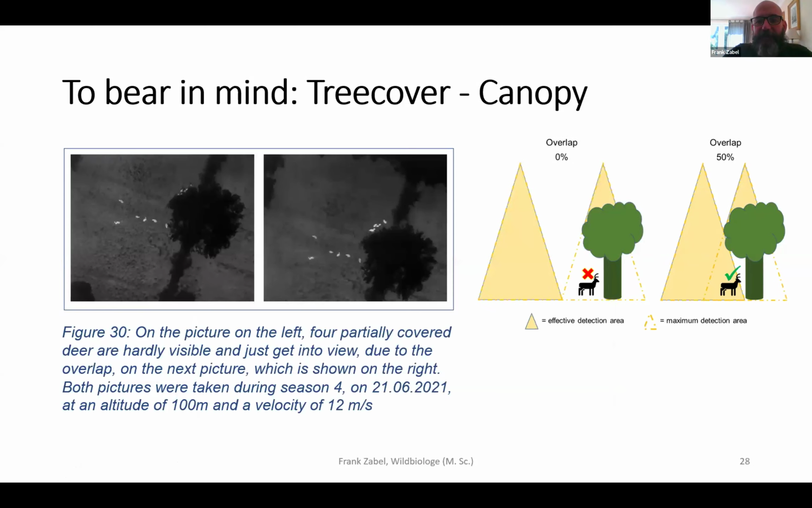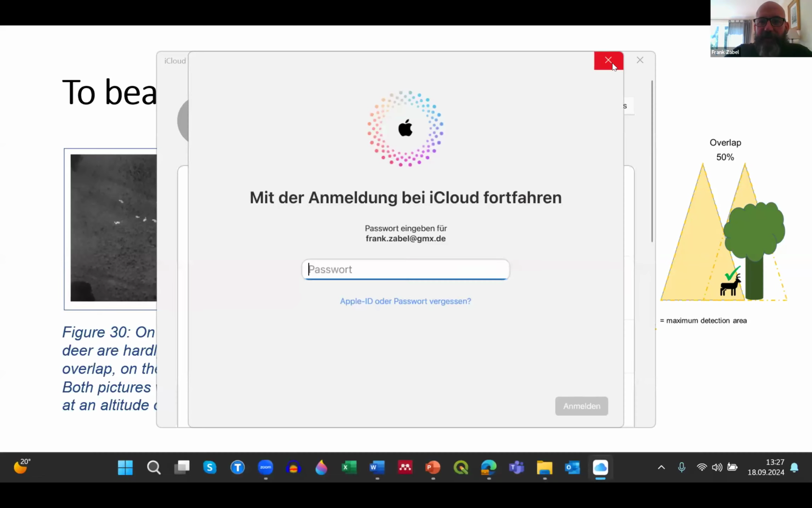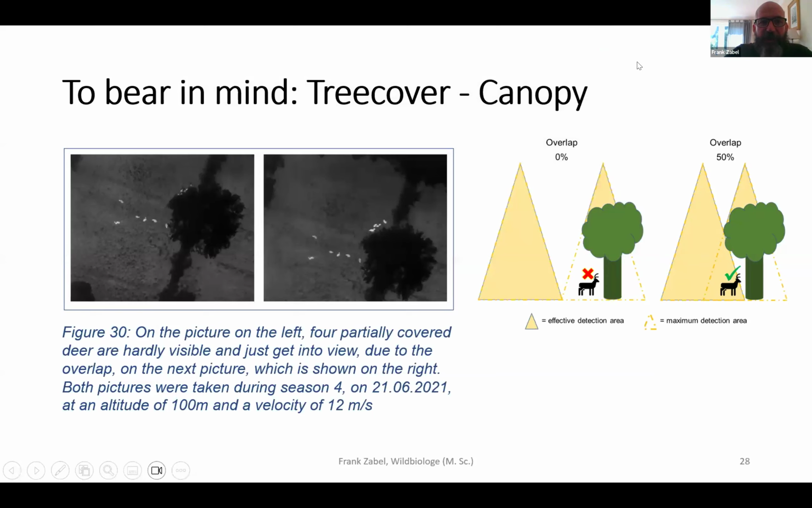When the vegetation kicks in during spring again, you take the last possible moment, so to speak, before there is increasing vegetation growth, and this coincides with the antler growth. And then you have the possibility, at least for the older stags, 2 years and older, to identify the gender. And this is quite helpful and provides you with additional insight than just the amount of deer.